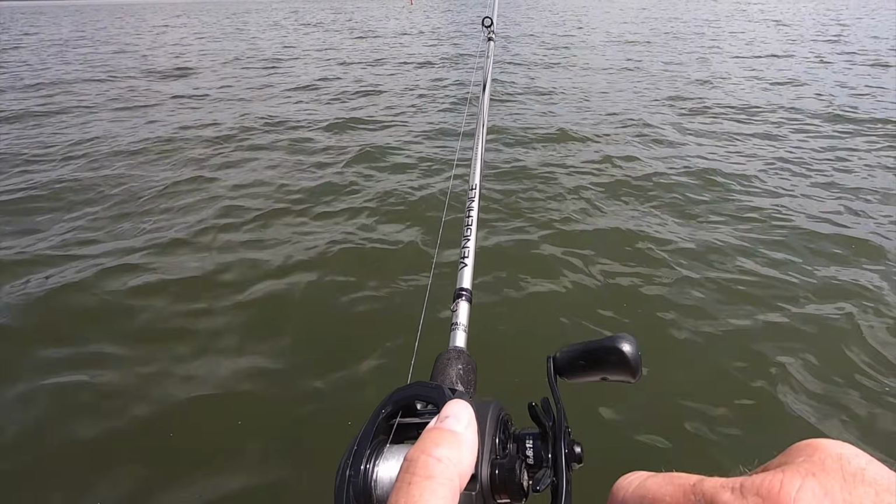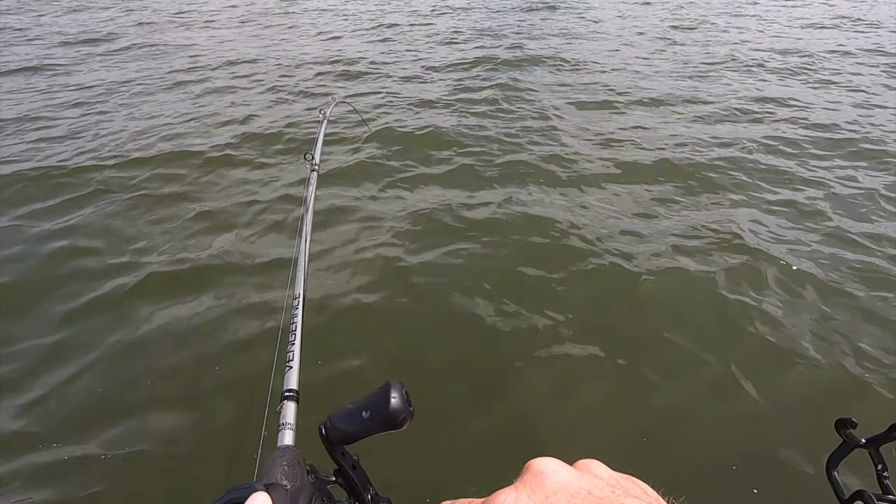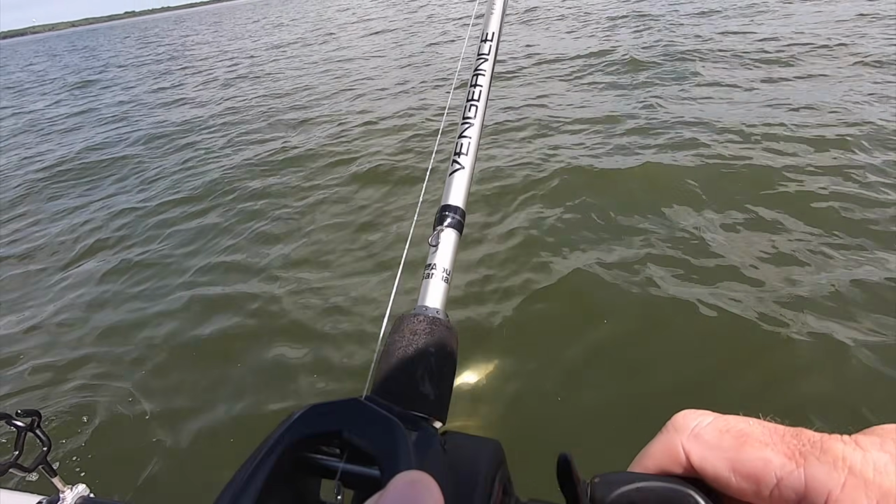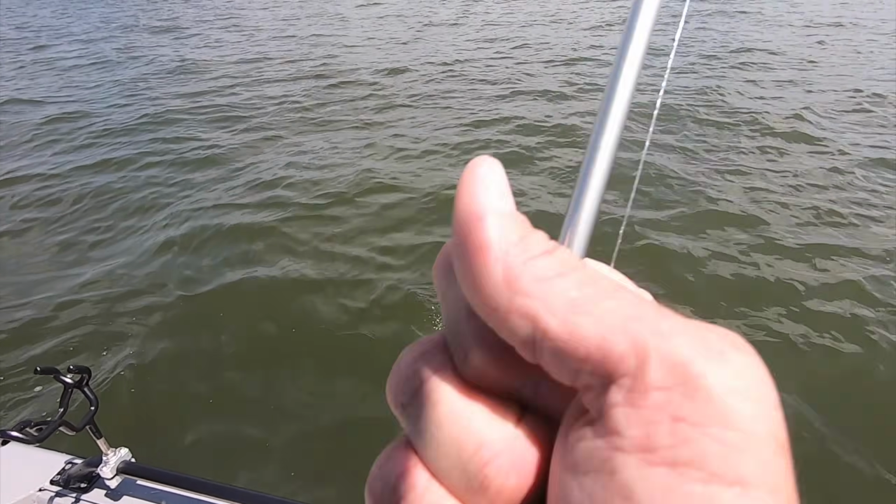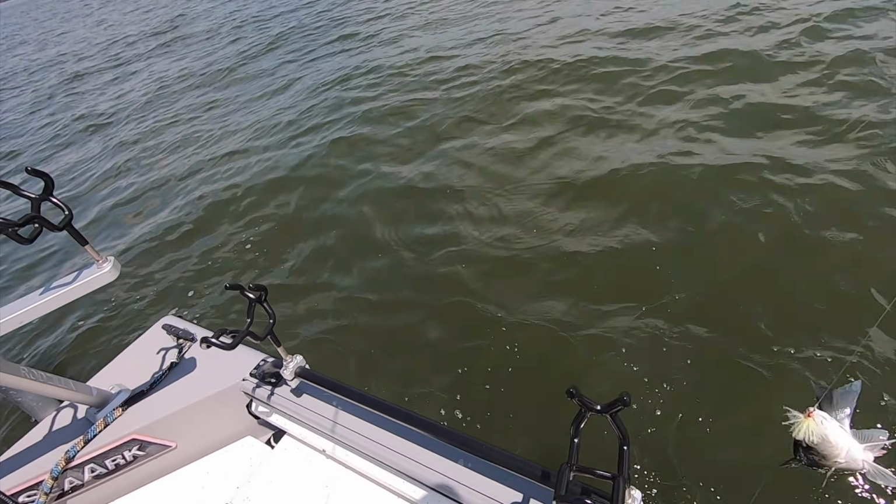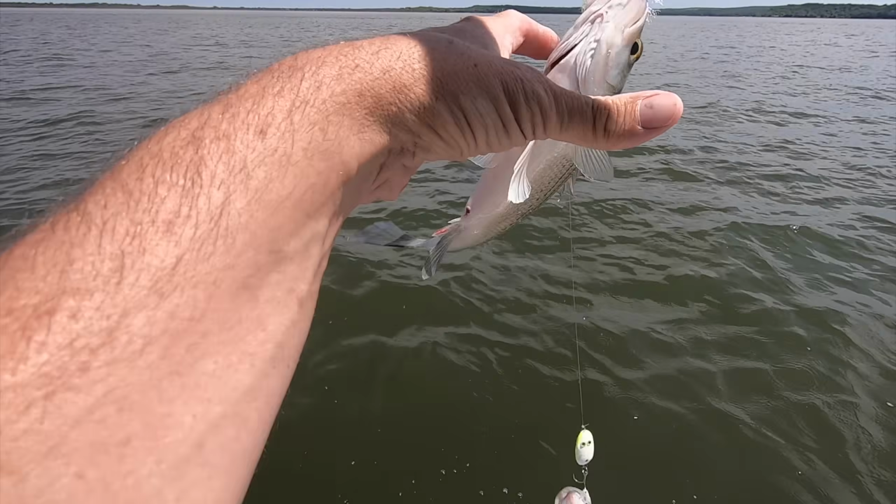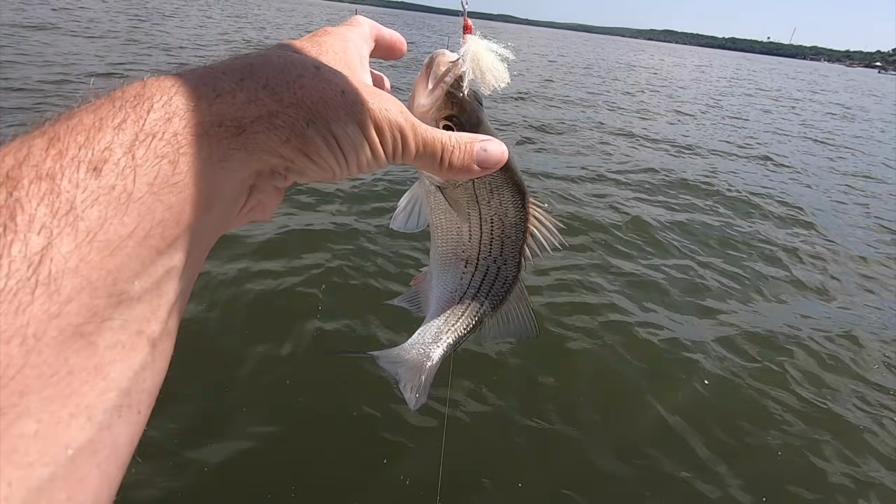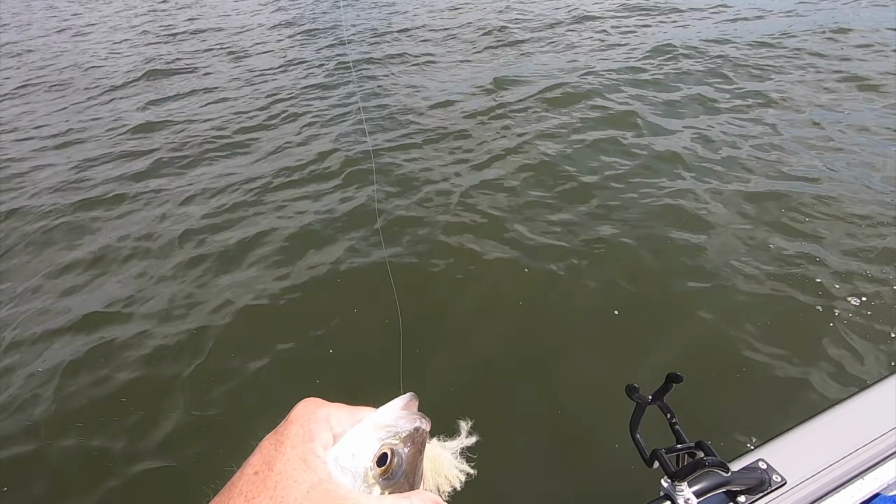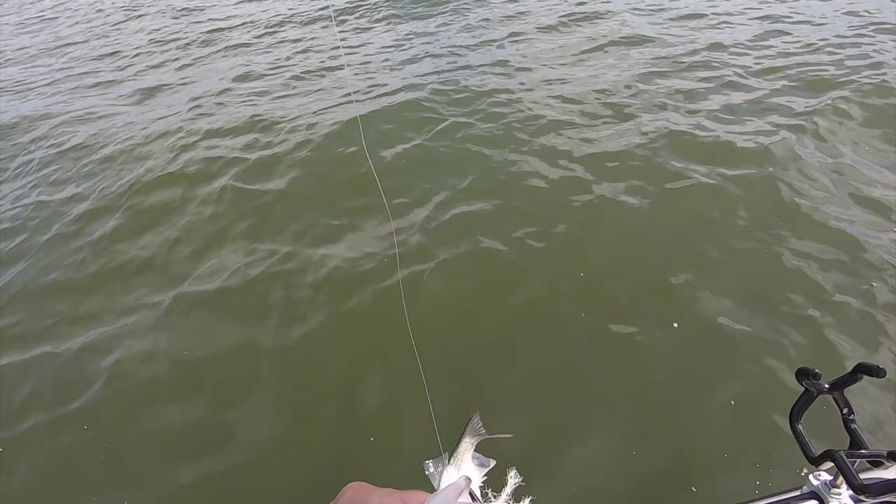Yeah, I've caught several catfish this morning on slabs and have been catching quite a few this week. Ooh. Double, double, double, double. It's like we got 2 doubles. I think Lane's got a double on too. So we're going to keep a few.